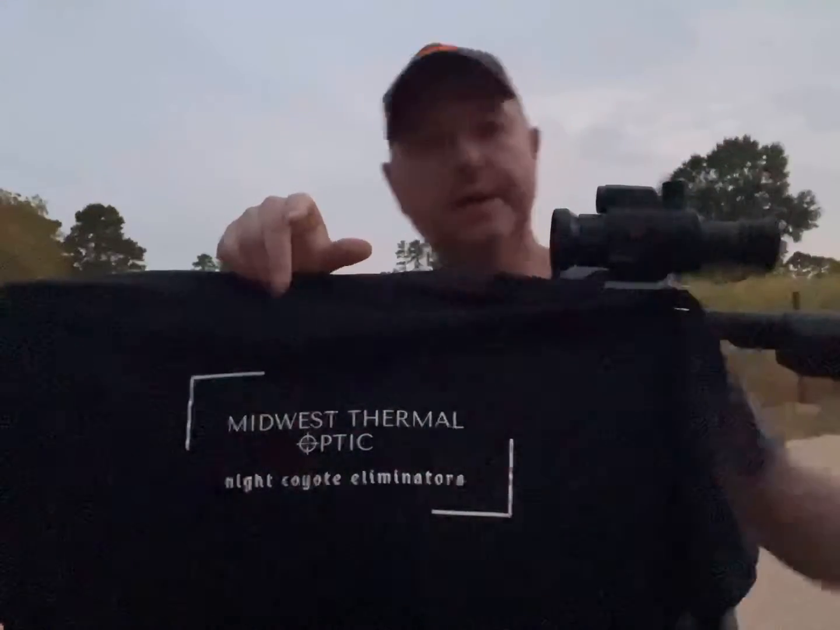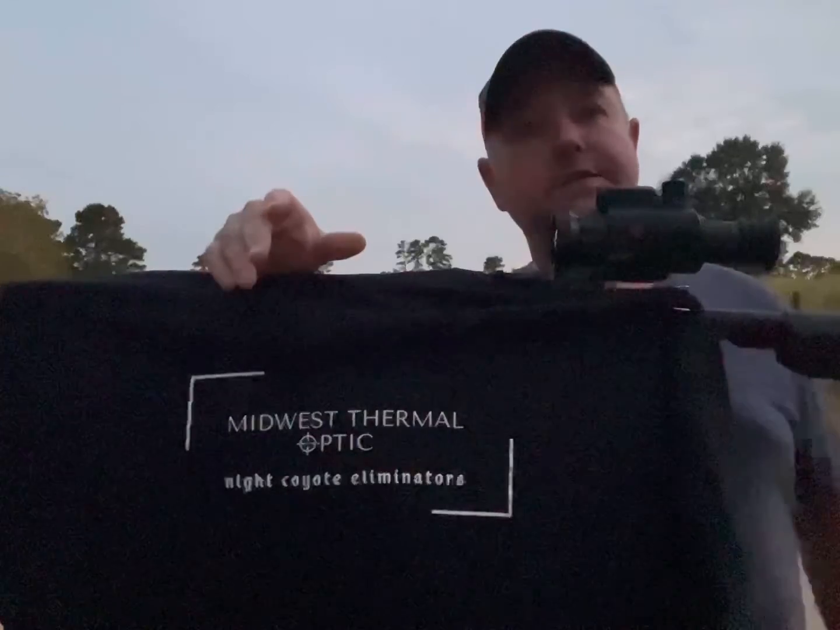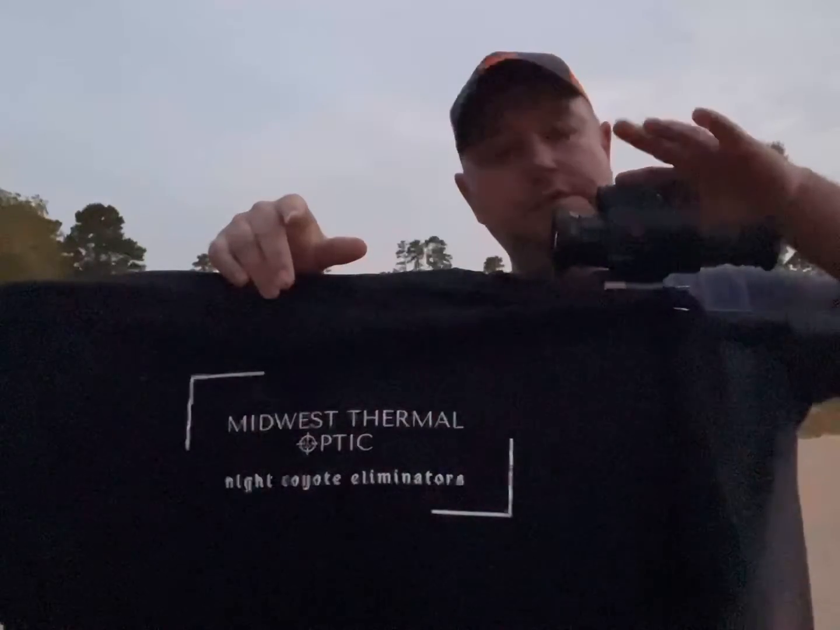You just short press the little round black button here, and I don't know if you can see it because it's getting dark out here, but there's a little round button right here. Short press it and it does your rangefinder. When you get it on continuous, it'll do like 10 to 15 seconds worth of range finding. If you hunt coyotes, I don't know how you shoot without a rangefinder on your scope.